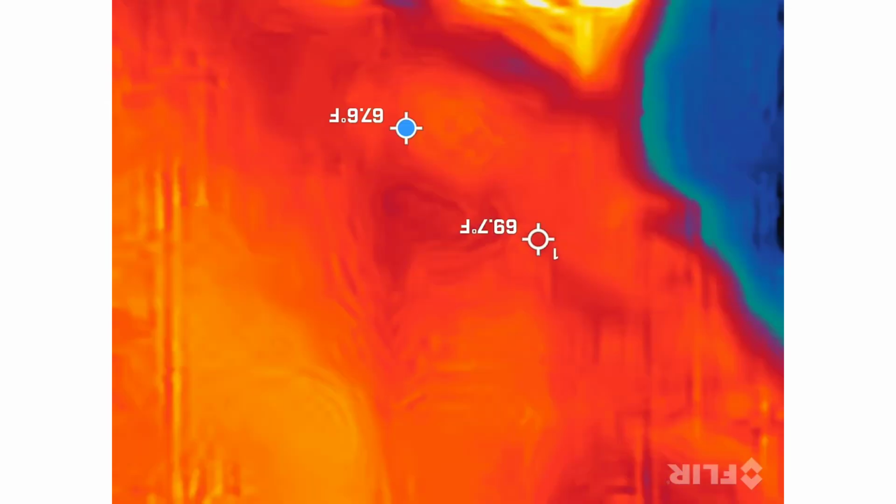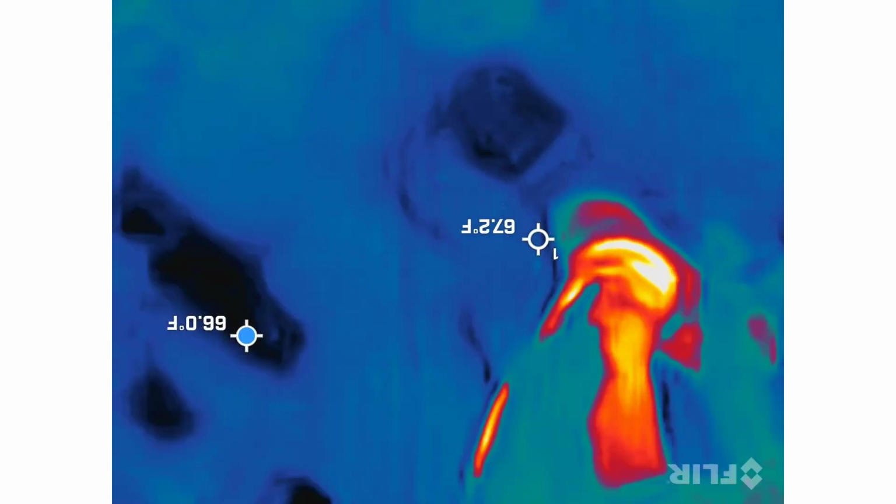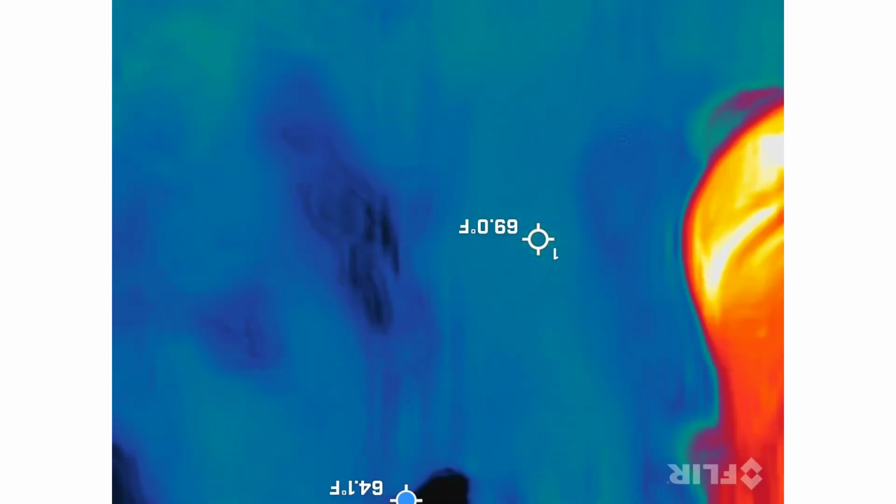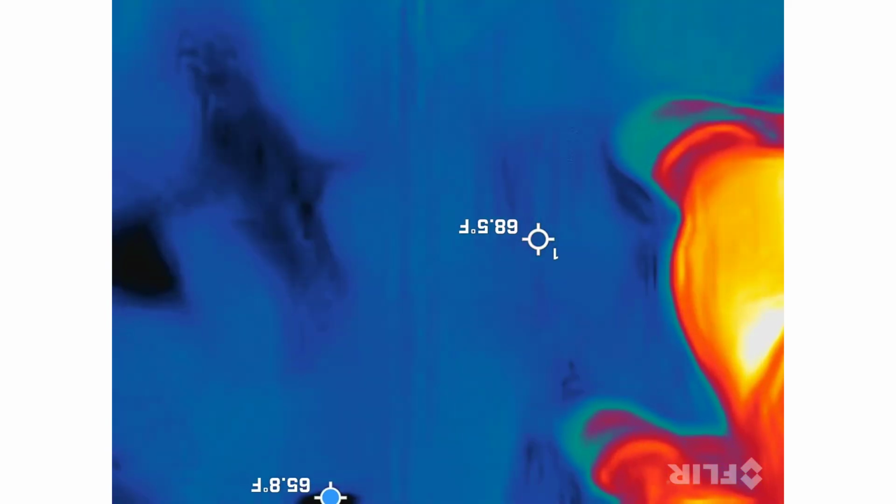Something buried in the... I'm always resetting this and it just keeps going nuts. That's it. It's tough. Any other numbers coming up? Kind of like over there.